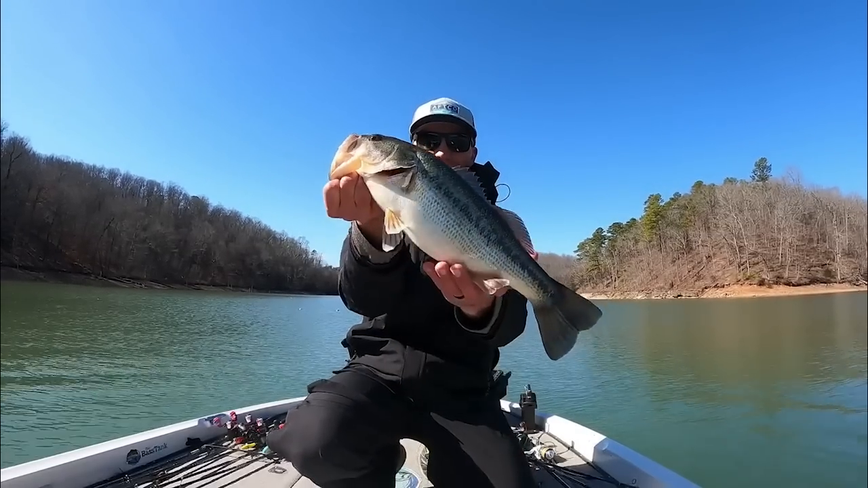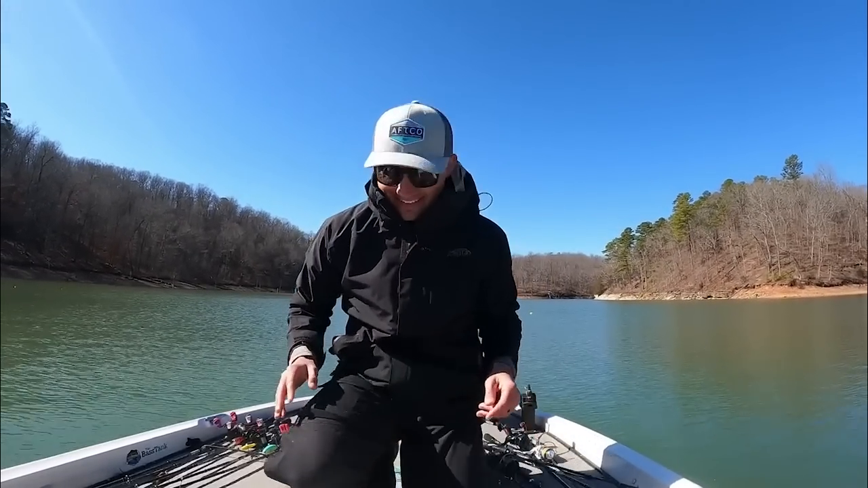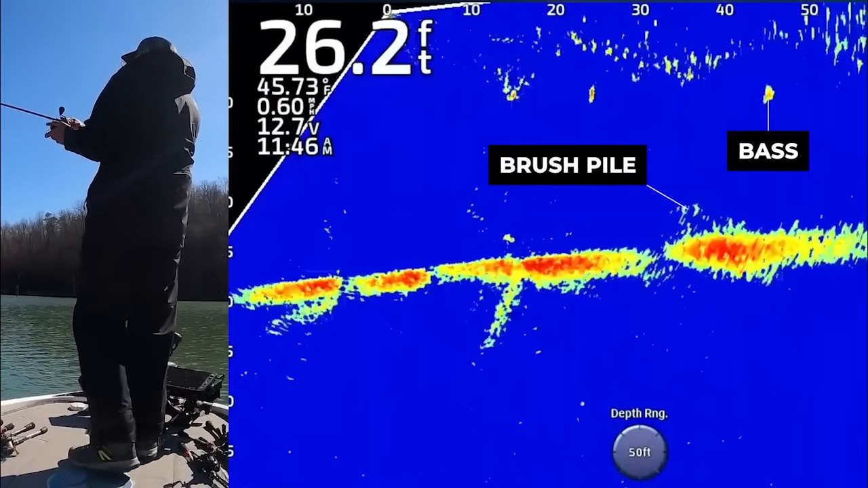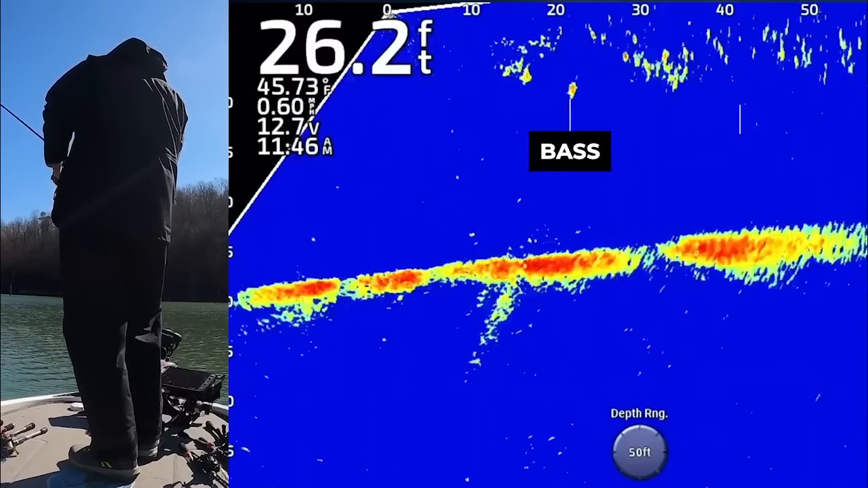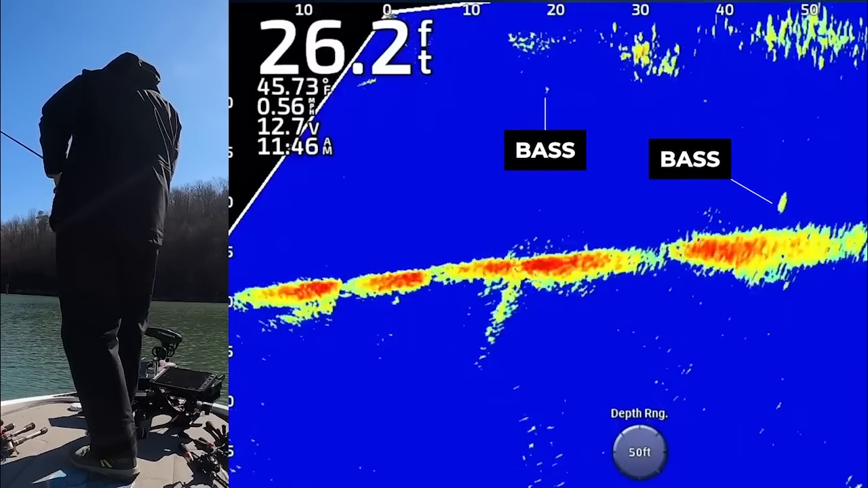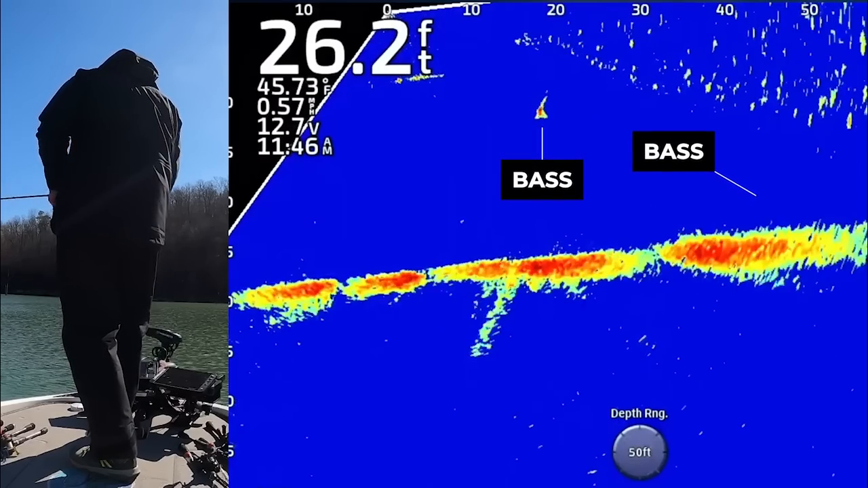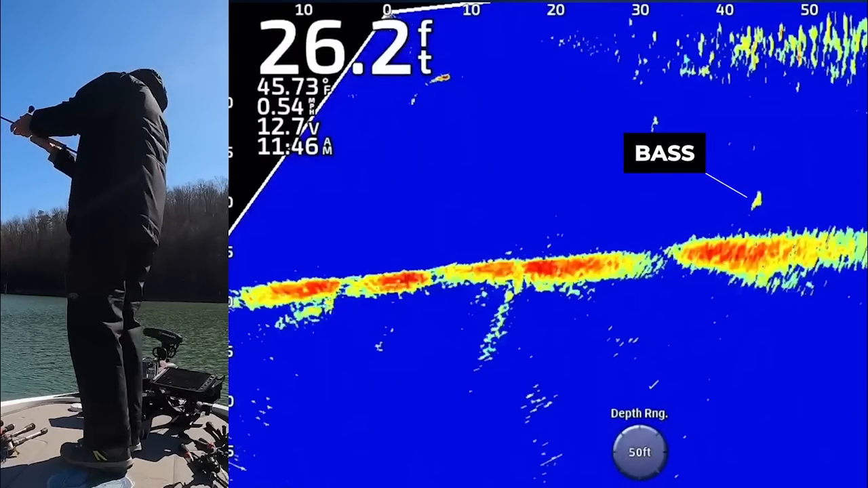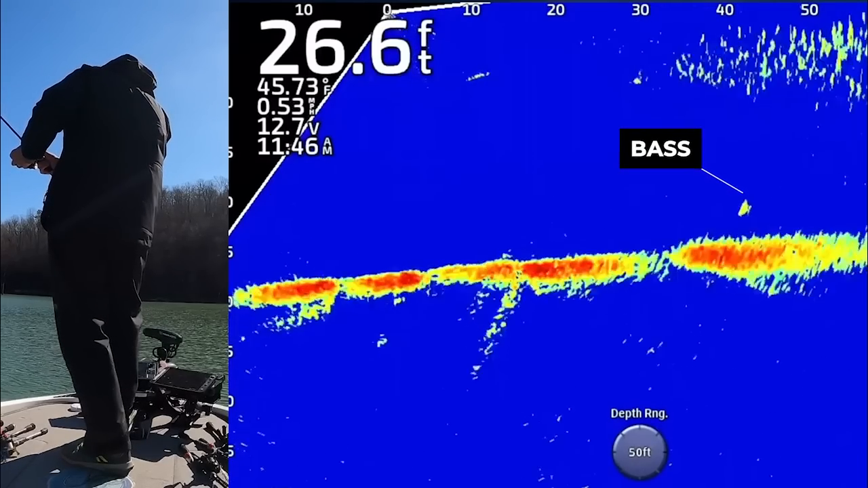Beautiful fish, let's get him back down in the lake. Here we go, that's what I'm talking about, boys. And what you're looking for is that right there. You can see instead of just the bait, there is an isolated fish that's swimming up underneath the bait ball. And basically there's another big fish right there on the bottom. There's another one swimming right there in front of the boat. Ooh, they're all over right here. I need to try to get a bait down there. Oh my gosh. You can see him so clear on that blue color palette. The brush pile looks awful, but the bass look really good.